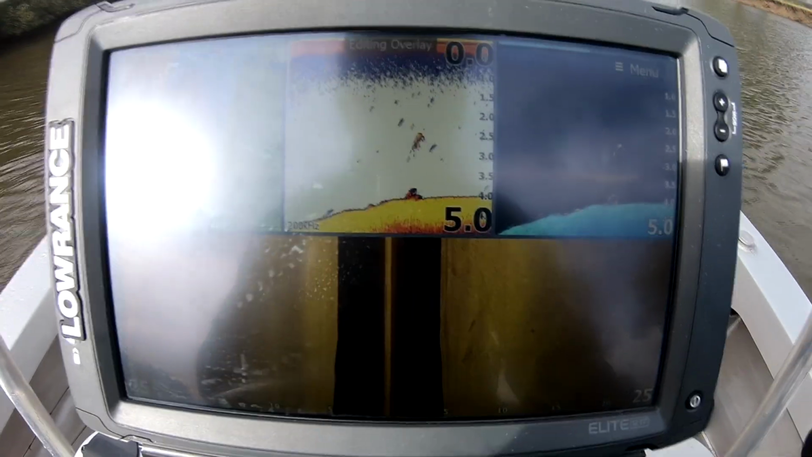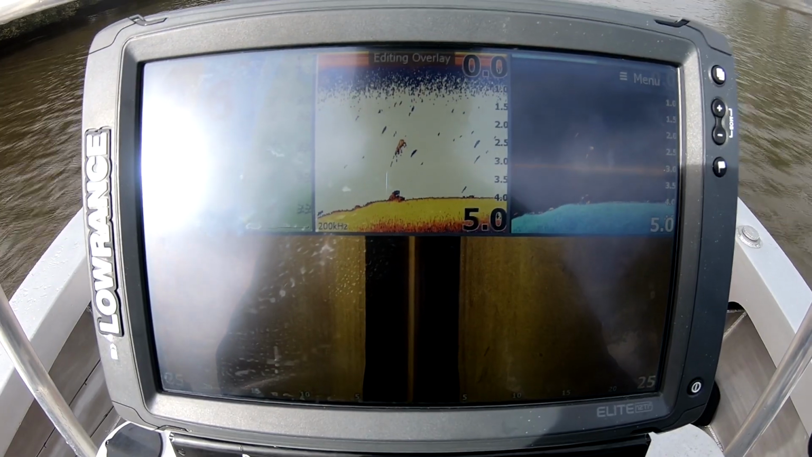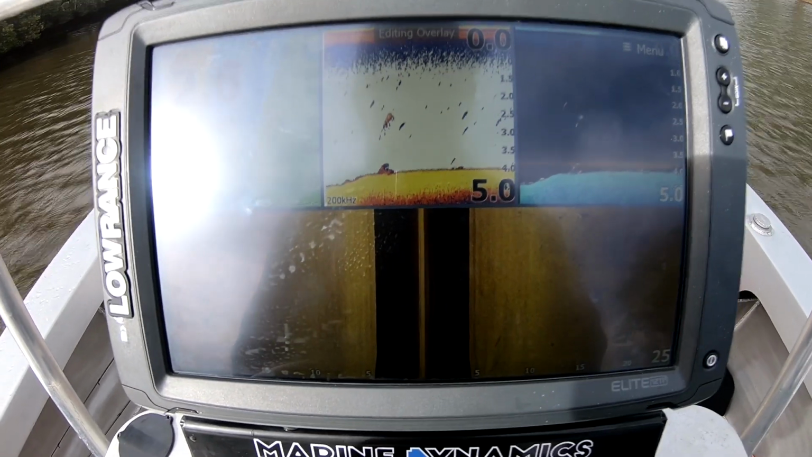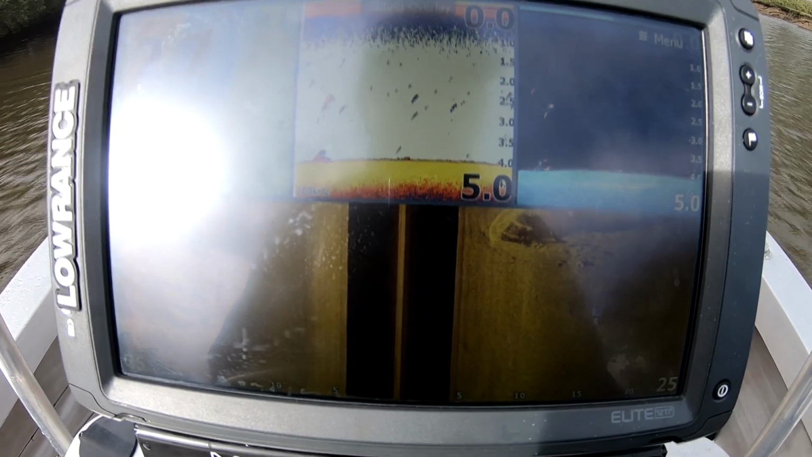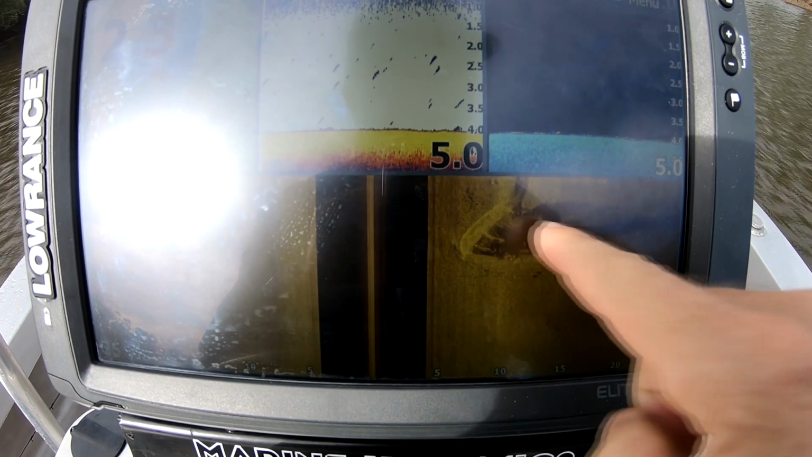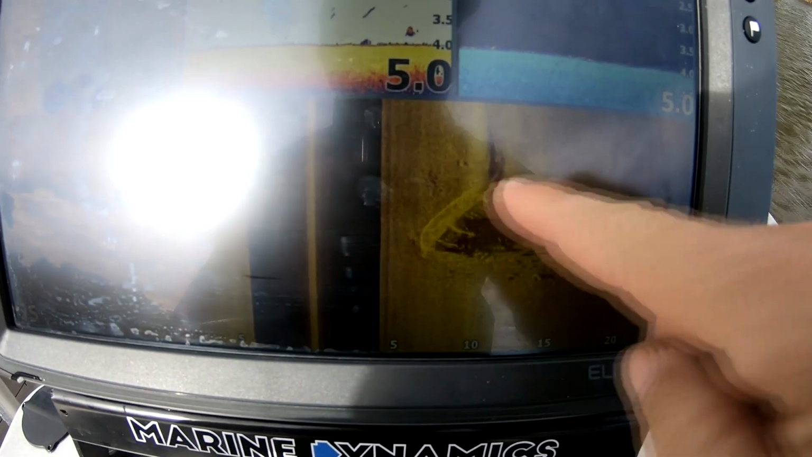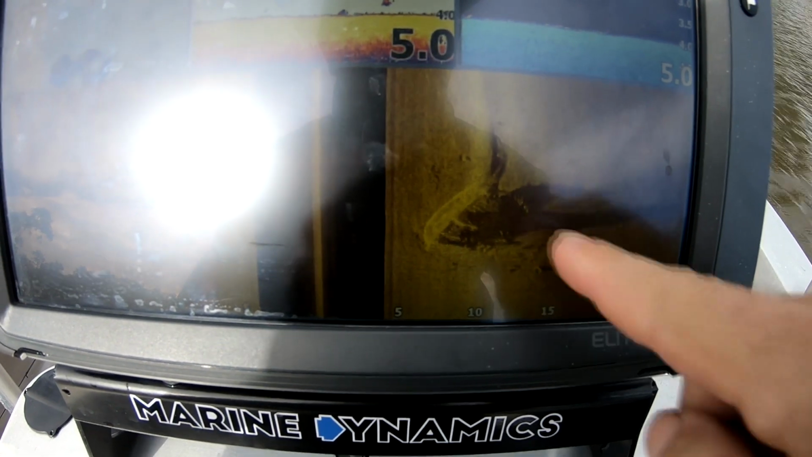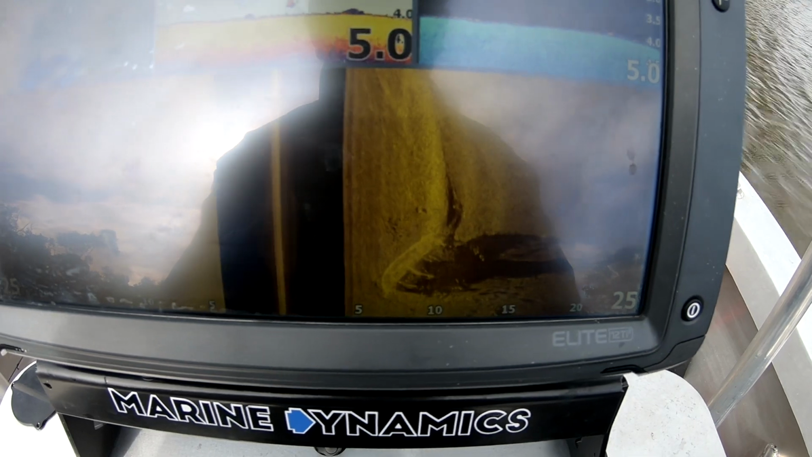Sitting at 3 knots here. I've got a mark coming up here, and this is a wreck. Should come up absolutely awesome. Here we go. Look at that, you can see some fish sitting up in behind that wreck there. The wreck's laying down, you can see the shape of the hull, and there's some nice fish sitting in behind that. So I have a spot lock here. I've got it marked on my sounder.